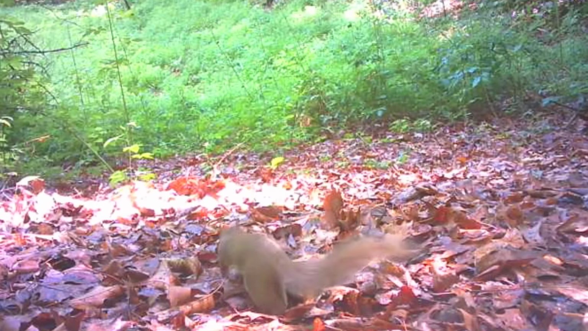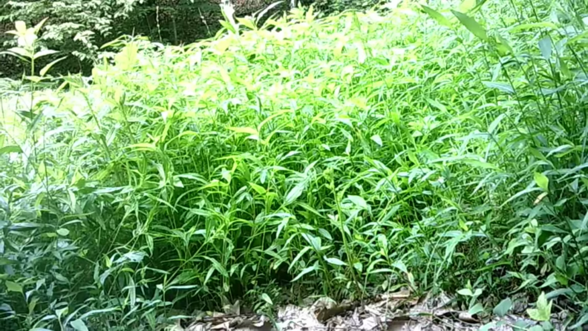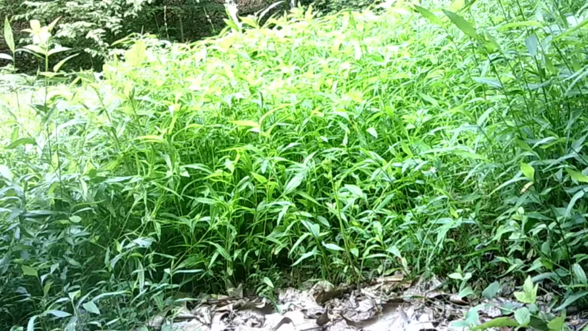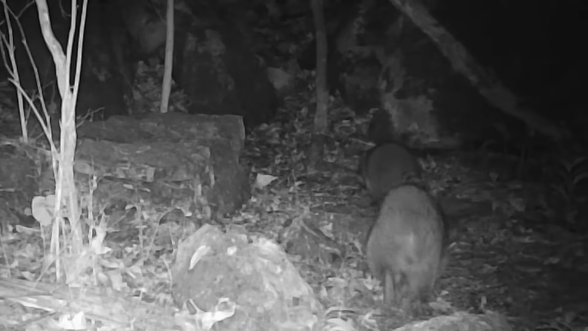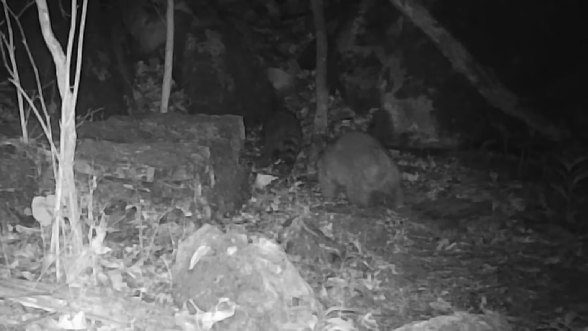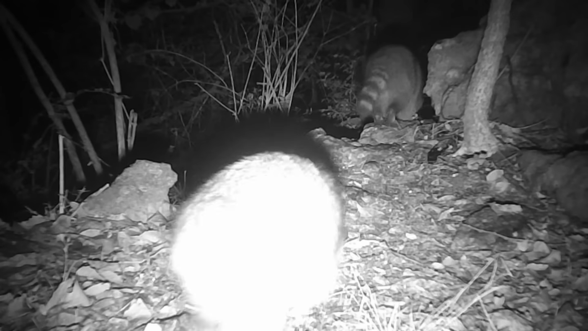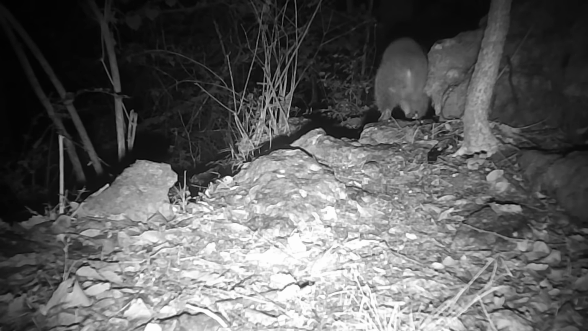And down at the pond, not much going on at the pond, just a little squirrel. And on the other one, you can see the weeds are blocking everything out. These animals are here, but the camera can't pick them up. Come dark, now tell the coons and their buddies are out making their rounds, night after night. What can they get into? What's new?